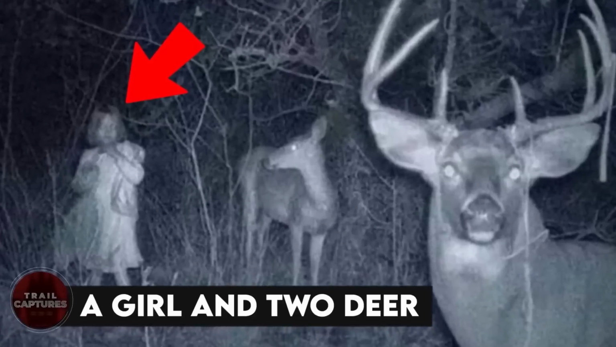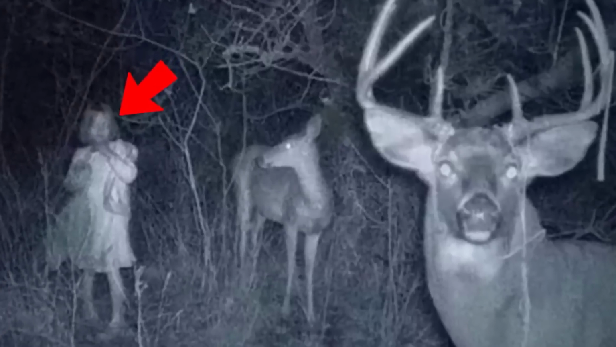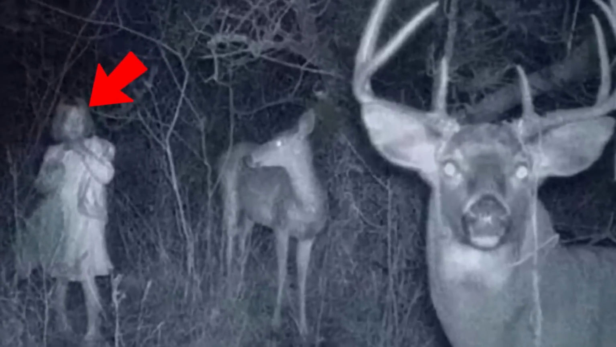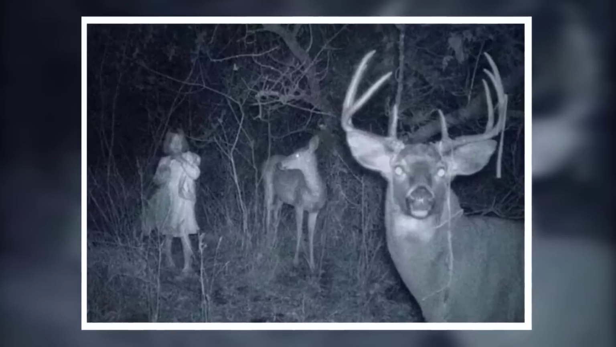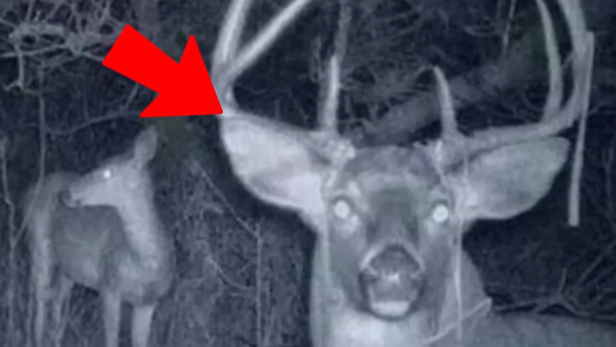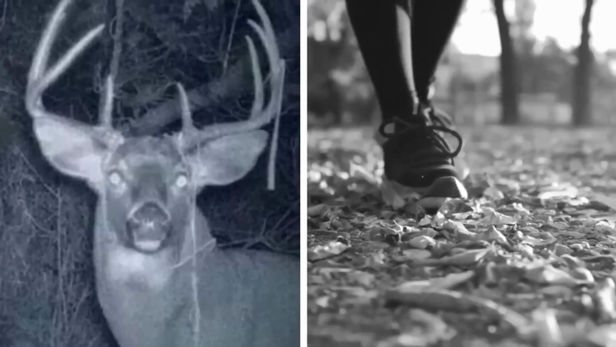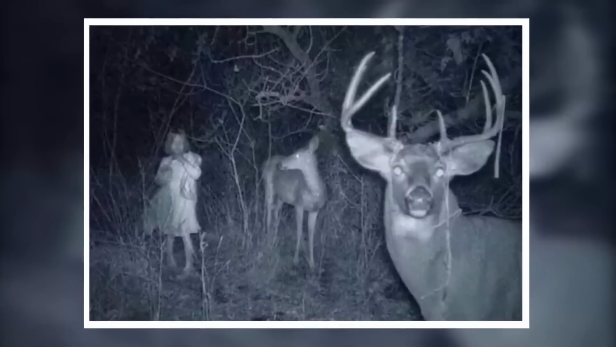A girl and 2 deer. Deep in the jungle unfolds a heart-wrenching scene. Just look at the scared girl standing close to 2 deer. One deer looks straight into the eyes of the girl with curiosity. It raises the question of what possible secret these 2 can share. Or maybe the deer are considering the girl to be prey. Meanwhile, the other deer locks eyes with the camera, as if acknowledging its presence, drawing us into the world.